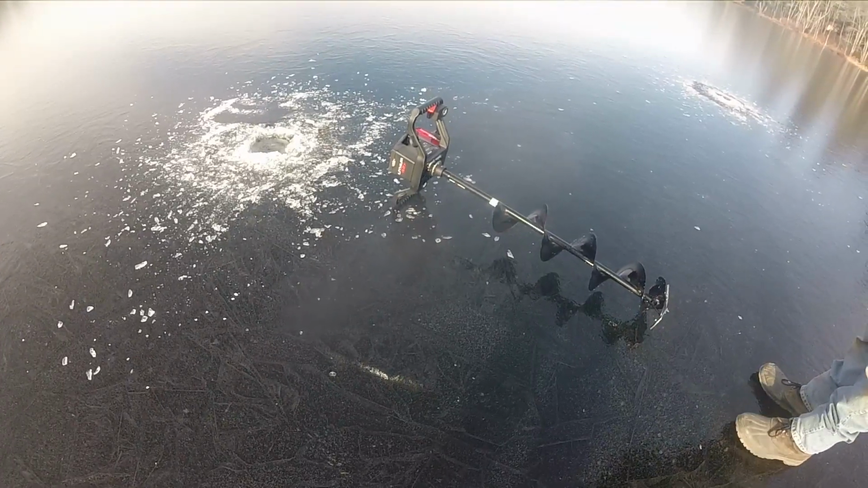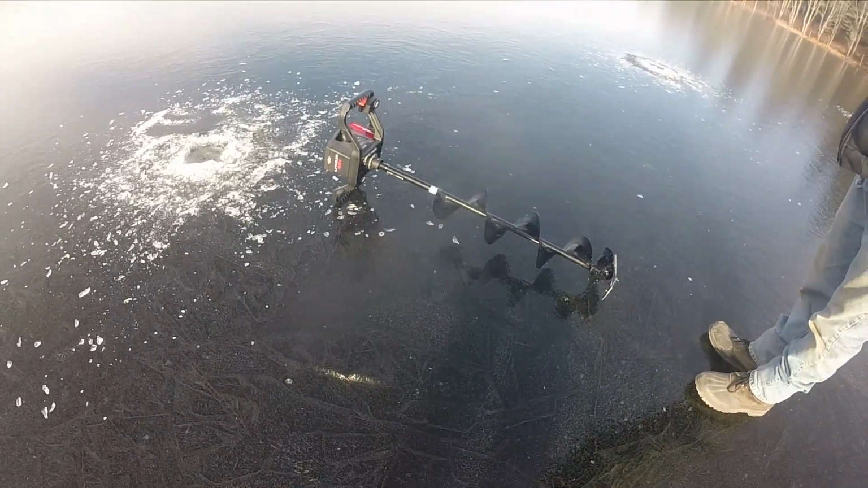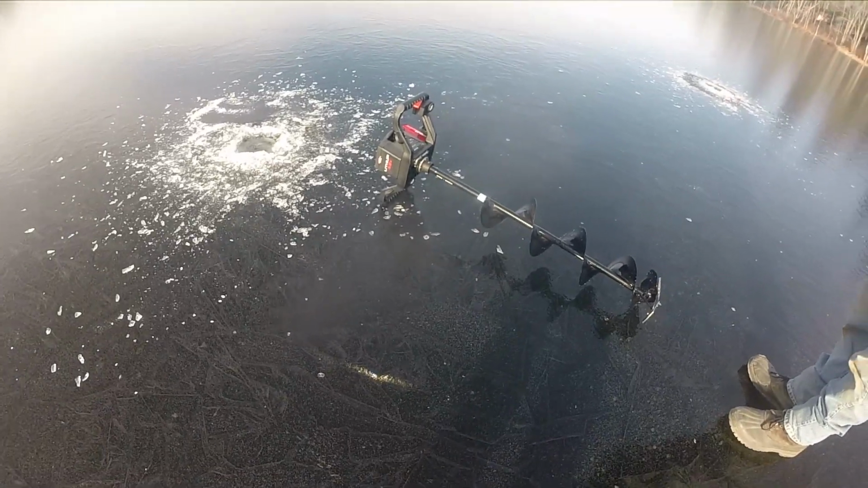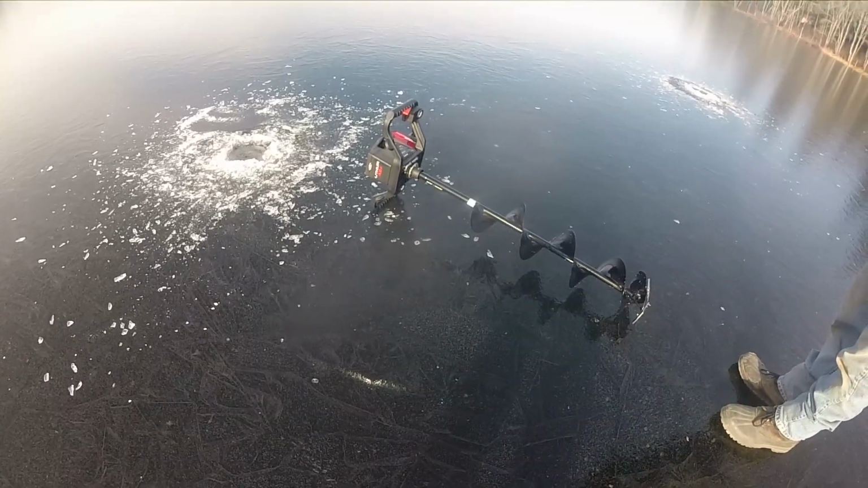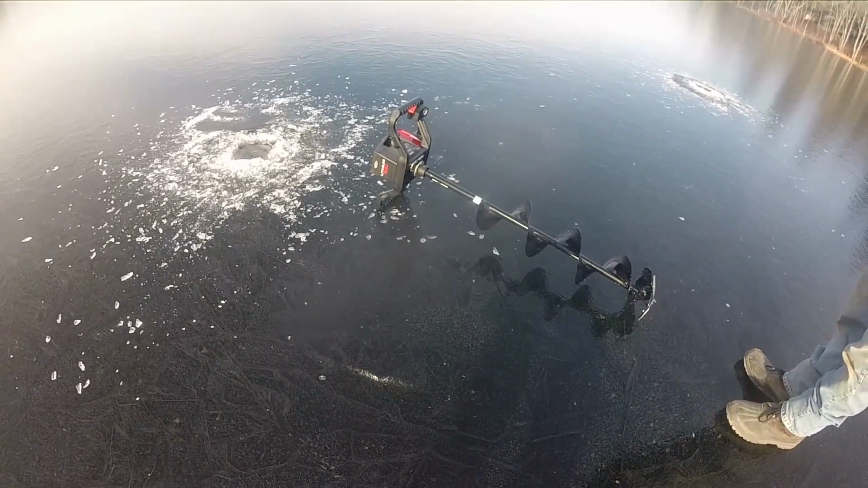Where'd you get your minnows? Fishtails in Barnstead. Yeah, that guy. What's his name? He always has them. I don't know his name, but he's a good guy. I've been getting my minnows from him since last year. I like him. He gives me some tips and whatnot.